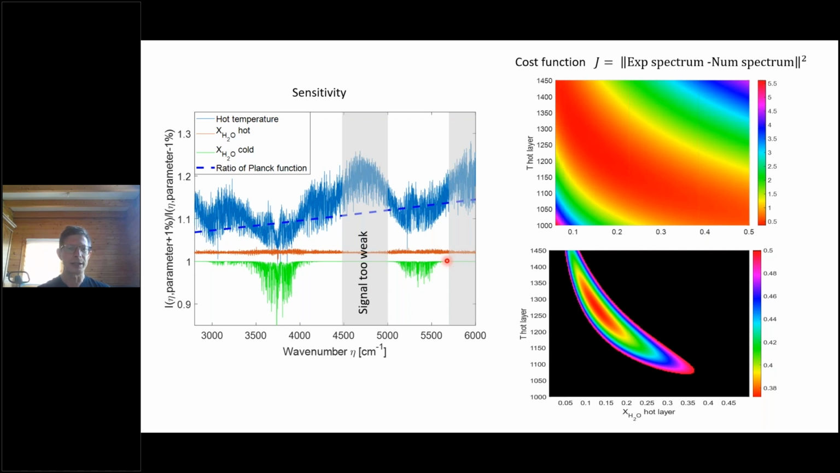If you increase the molar fraction of H2O in the hot layer, that is in the flame, what you obtain is just an increase of the intensity emitted by the flame. And what is seen is that increasing this molar fraction by 2%, the result is an increase of 2% of the intensity.